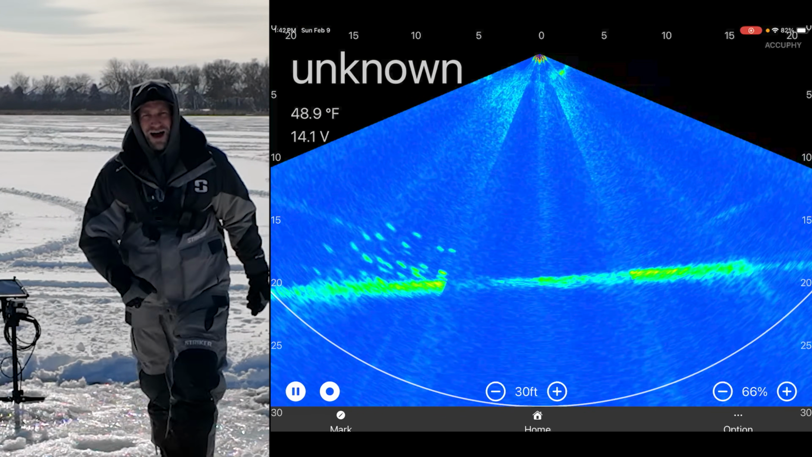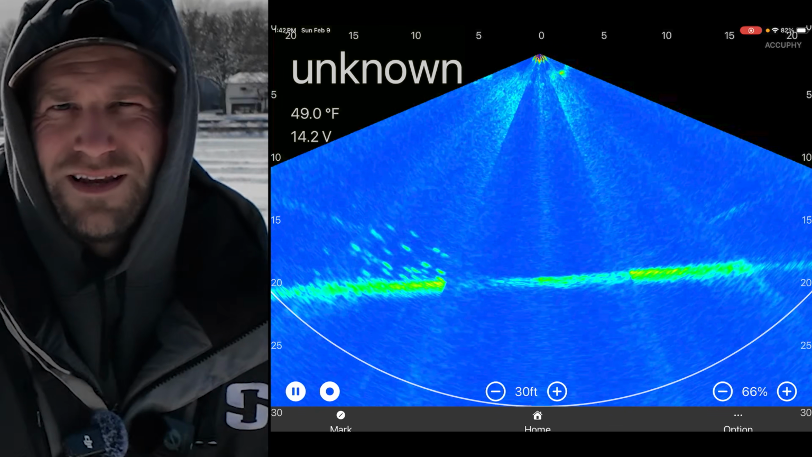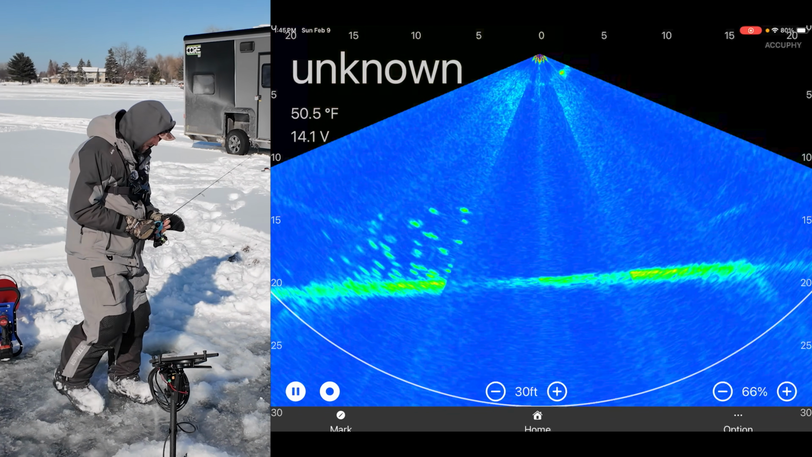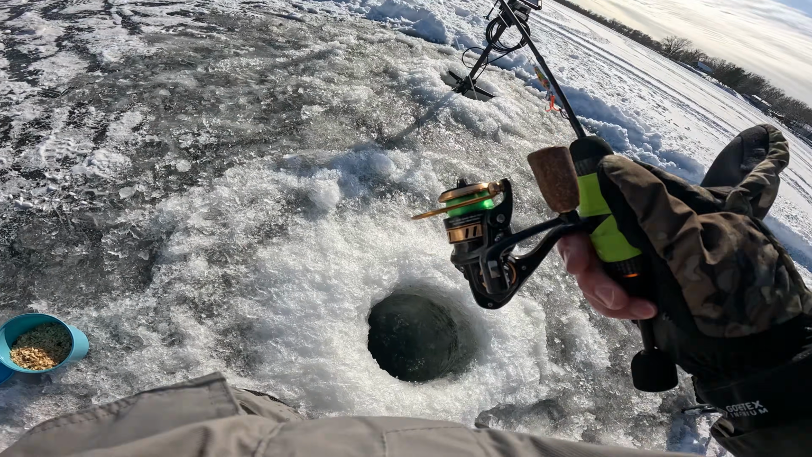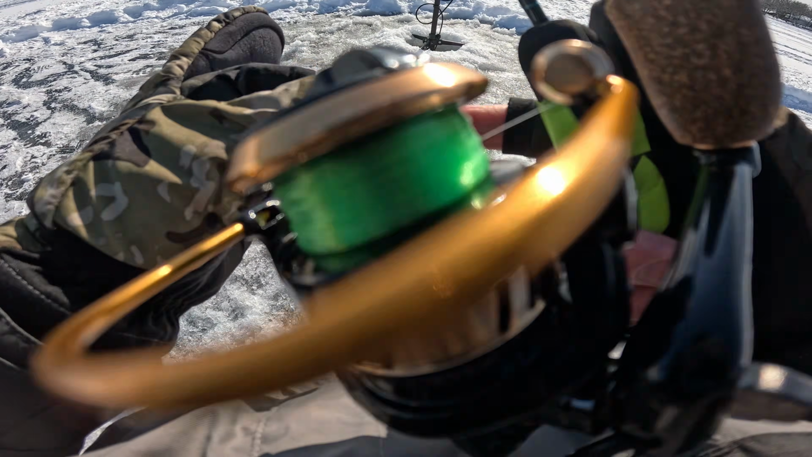So let me go grab a rod and some waxies. I'll be right back and we'll see what we can get into out here. So what you should be able to see is me fishing here. We got the Ping Live Sonar there. We got some waxies, and what I'm using here for a bait to start with.